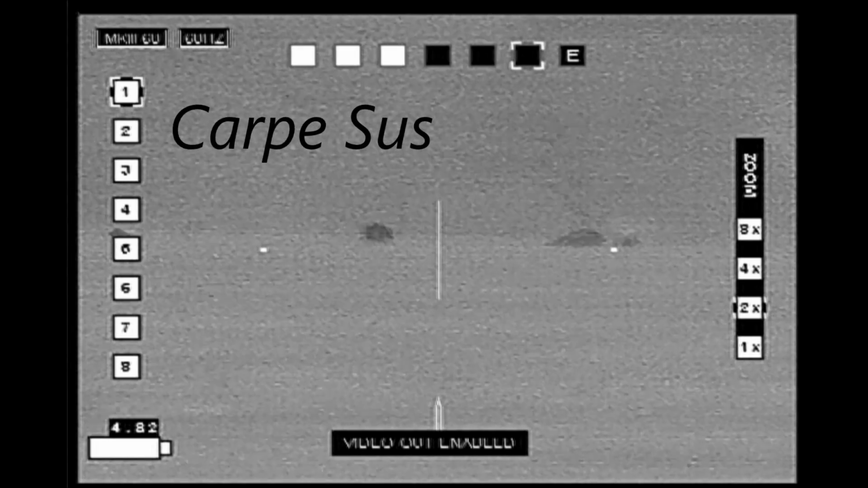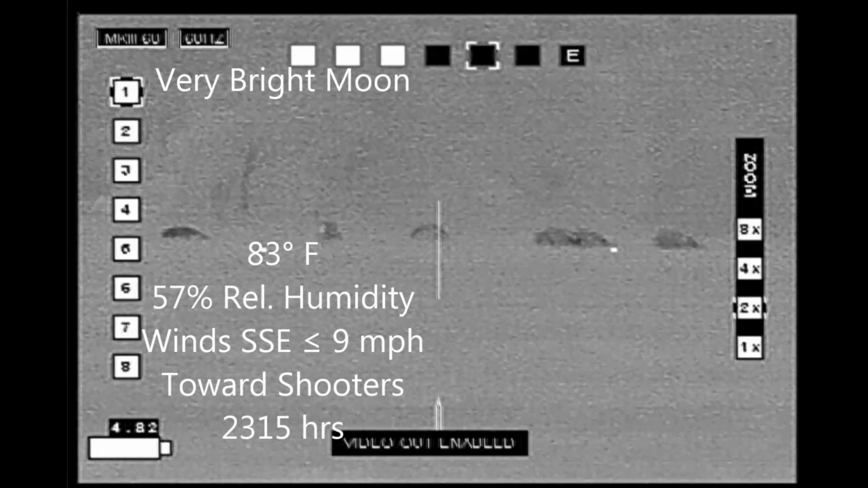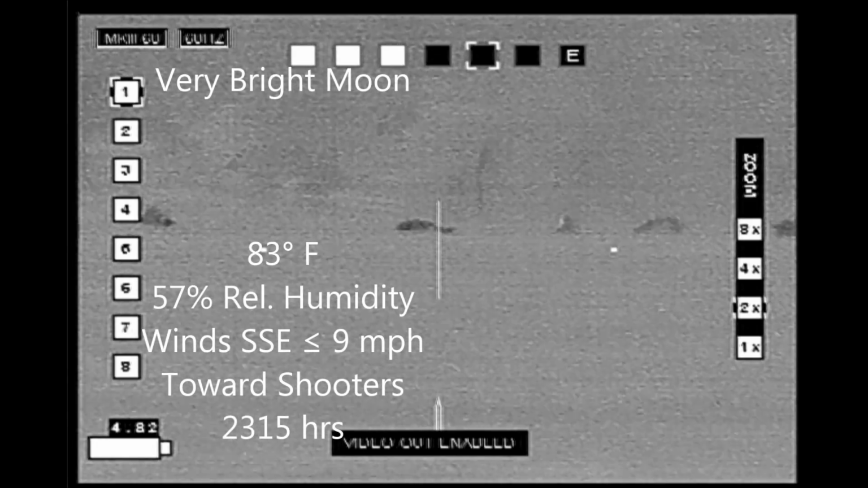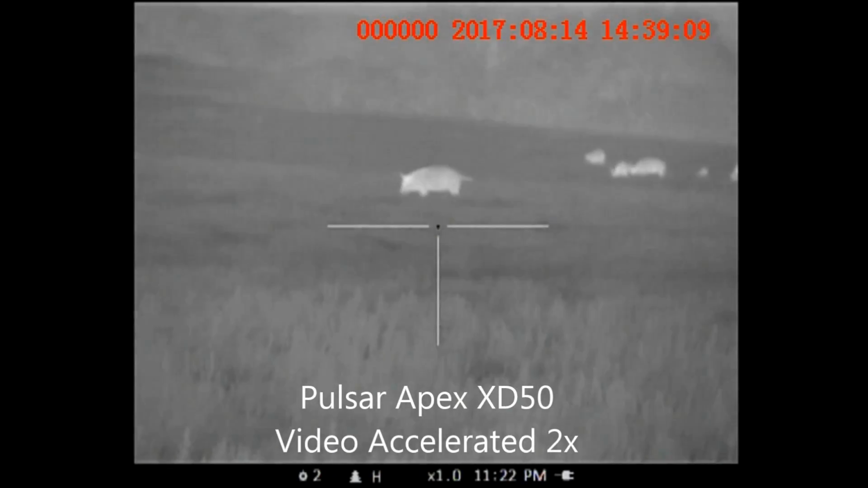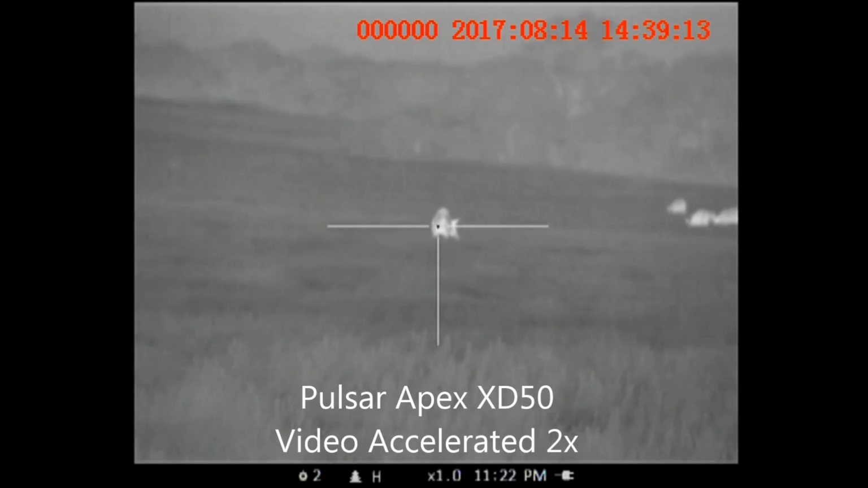Sows, hunting up in North Texas with my buddy Kent. It's a very bright moon out when we got on these hogs out in this pasture, so we made a stalk down the tree line, trying to stay in the shade of the trees. So we're getting closer to the hogs.